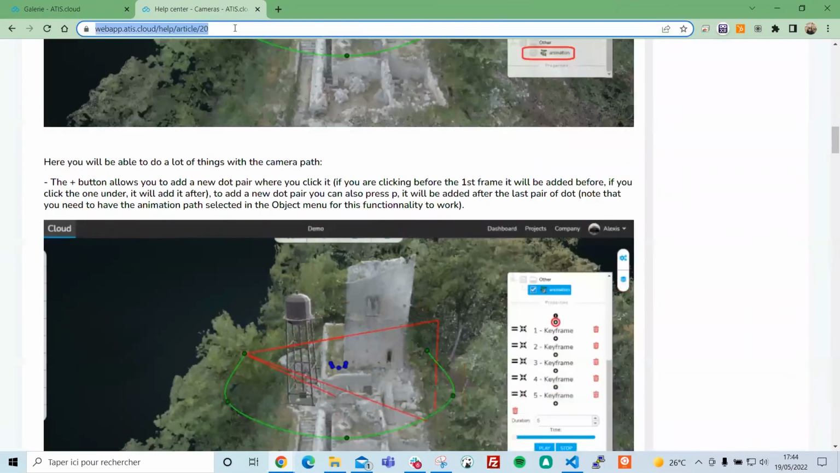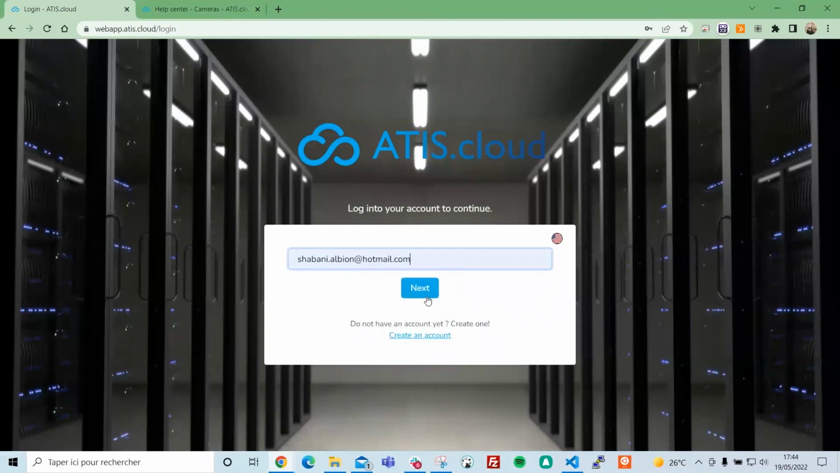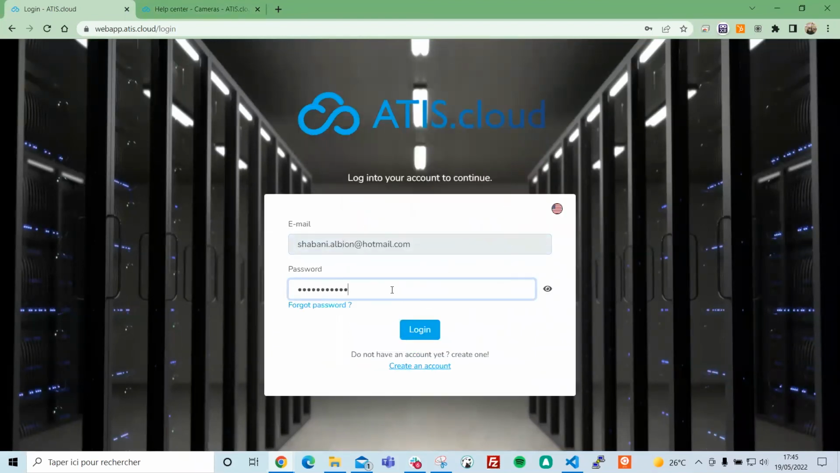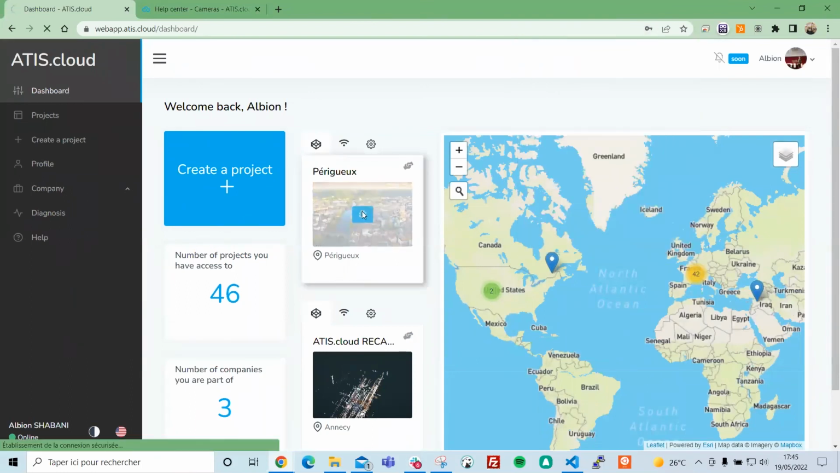So here you have everything you need to know how you can create your fly through versions, and at the same time I'm going to show you on a real project. I'll go for this one.